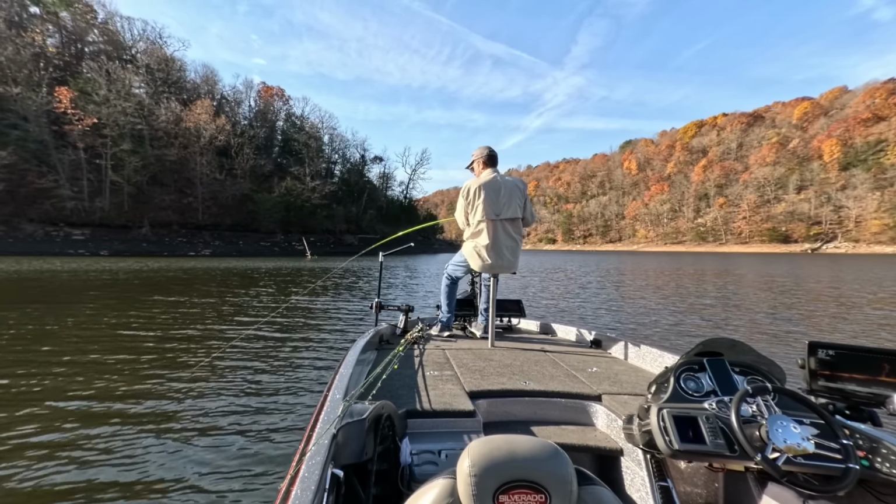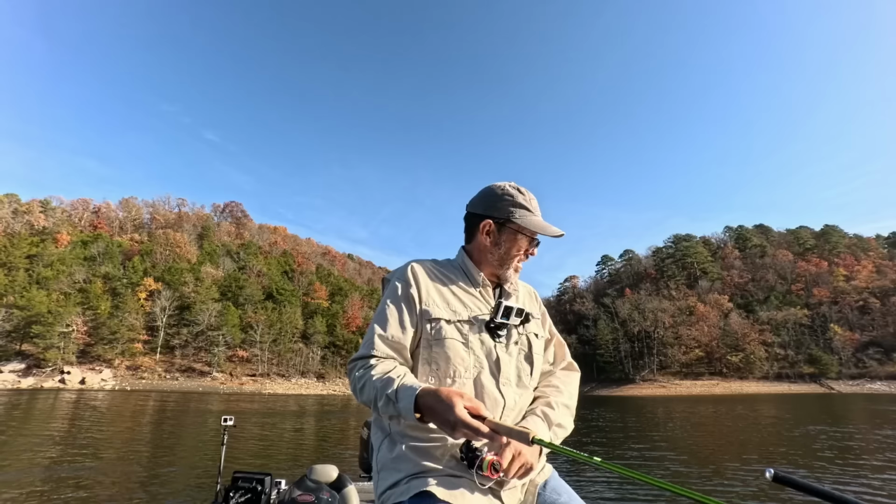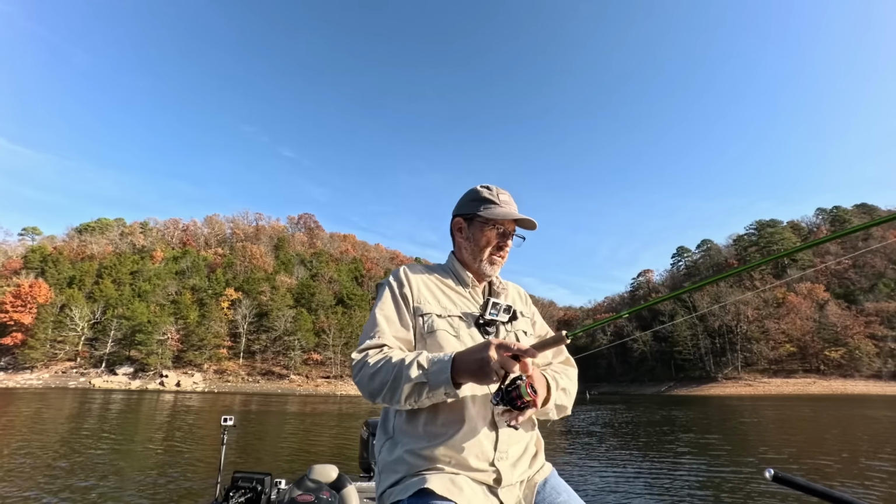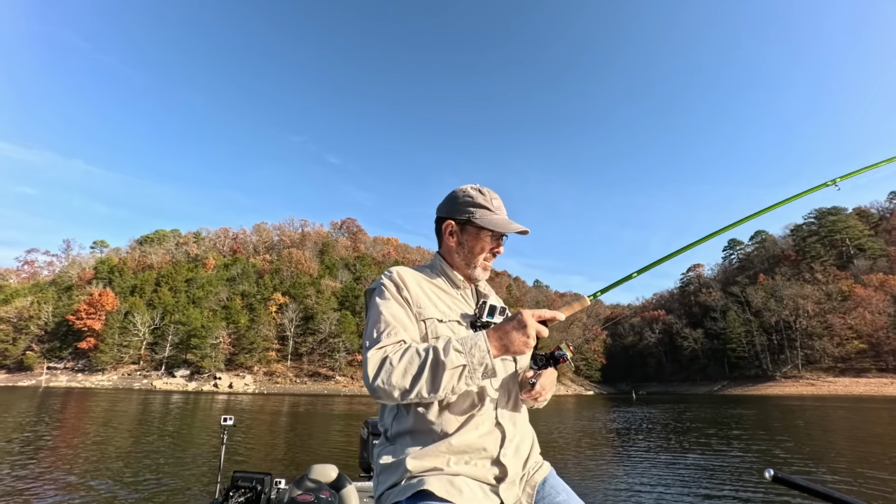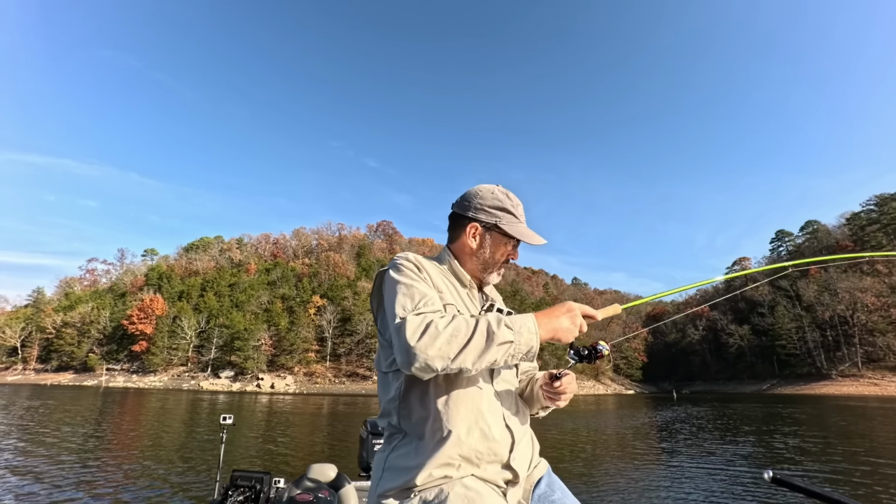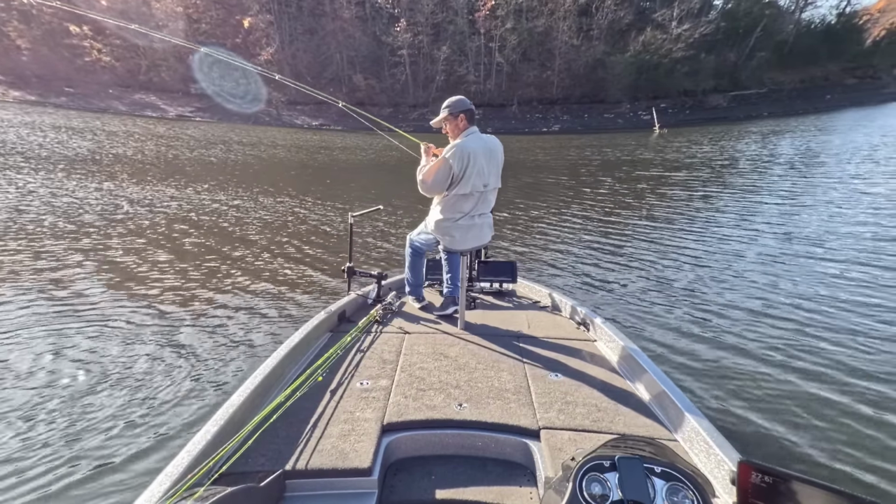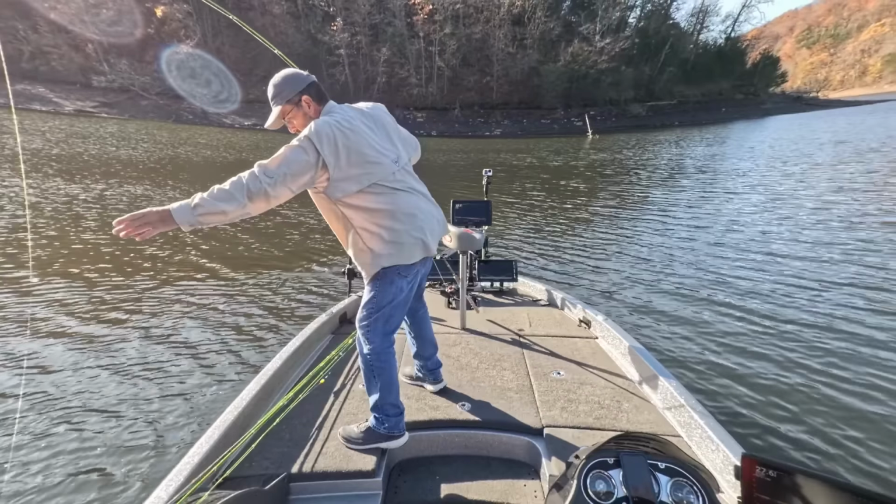I think this is a white bass, the way it's fighting. I couldn't see my bait. I was trying to reach some fish that I saw hanging on the bottom. Yep. This might even be a small striper that's been stocked recently. I think it is going to be a little striper.